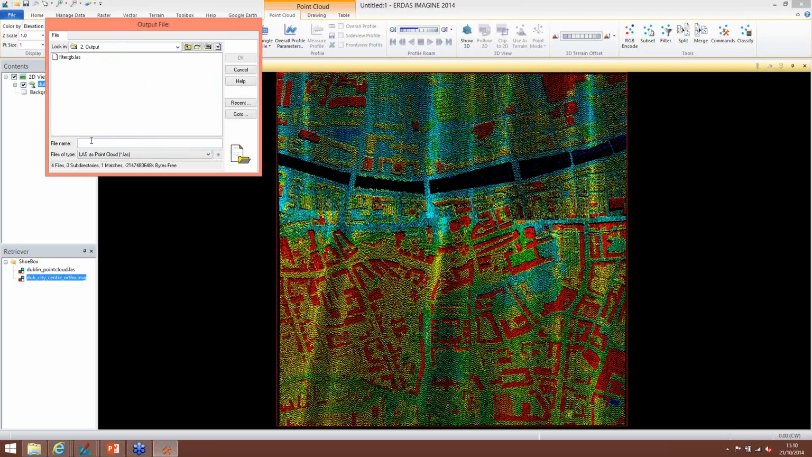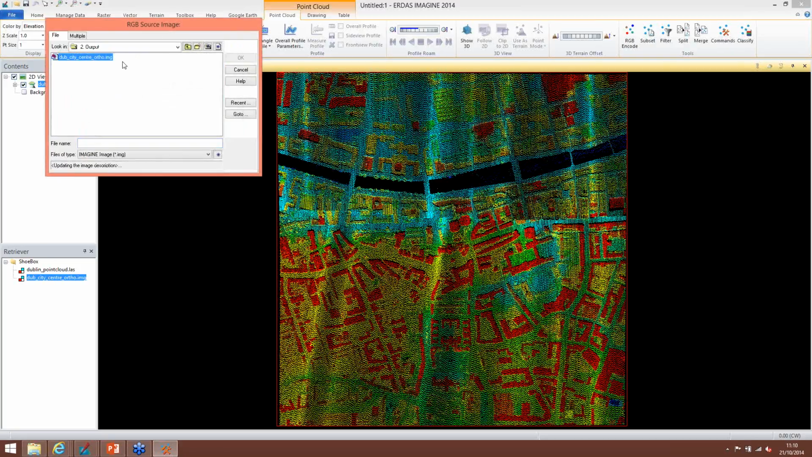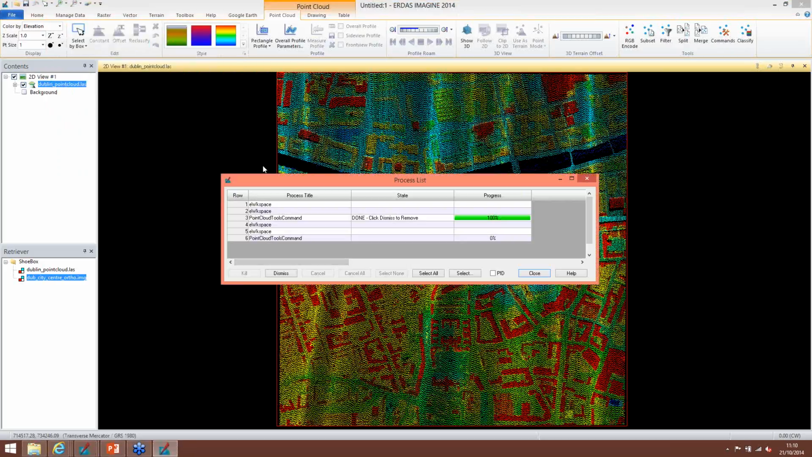We'll save this to an output file. And we'll use the ortho image to RGB encode it. So what's happening here is it's taking the RGB values from the ortho image and assigning them to the points of the LiDAR point cloud. So this should provide a photorealistic point cloud for us.